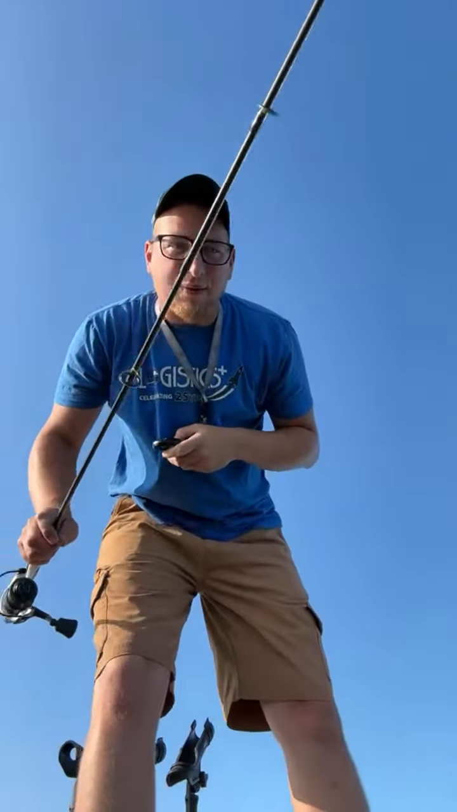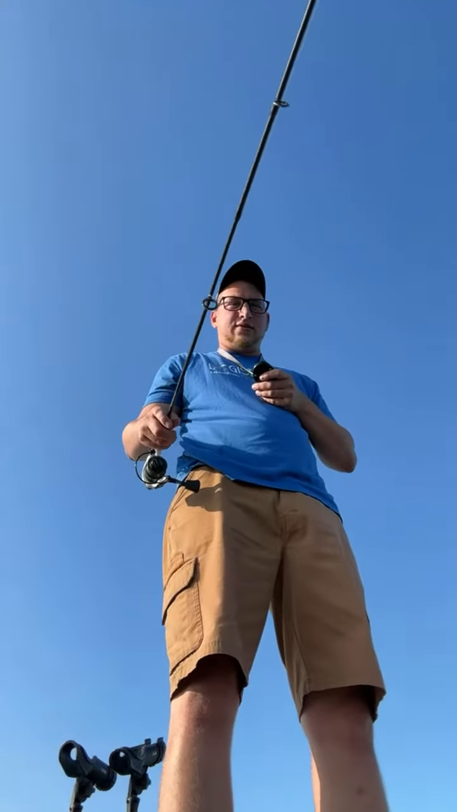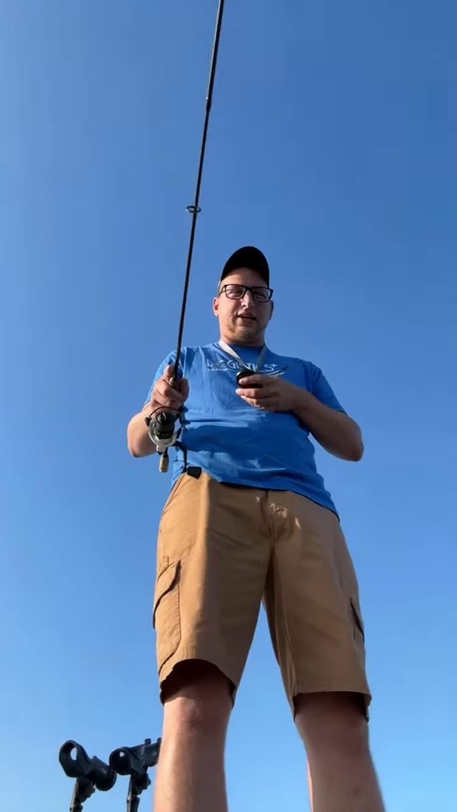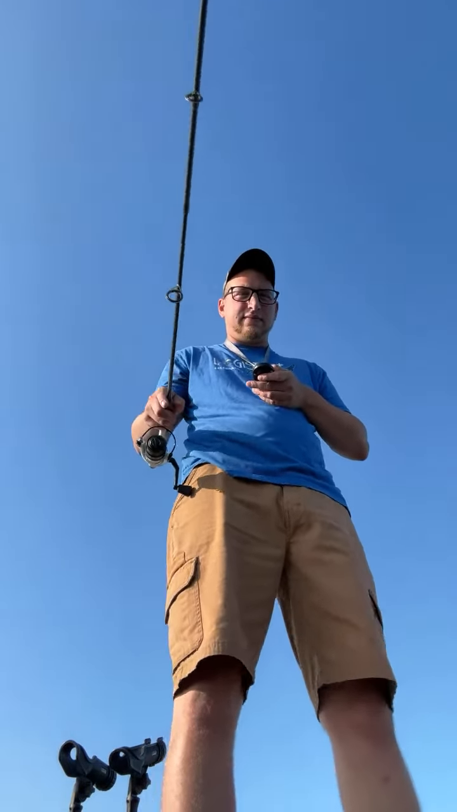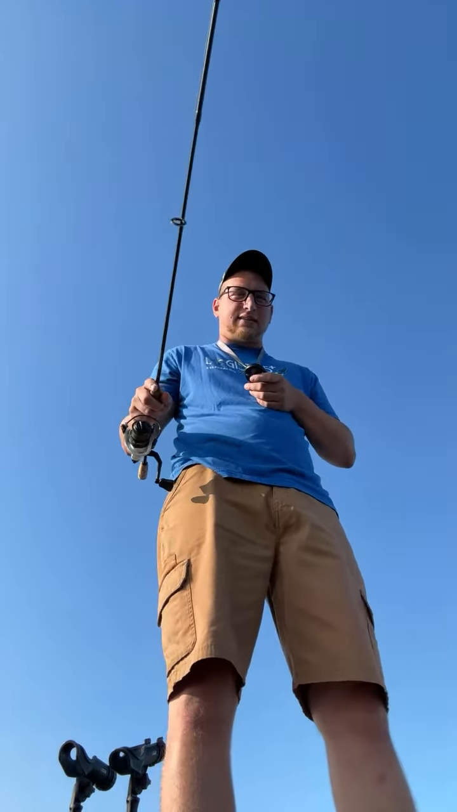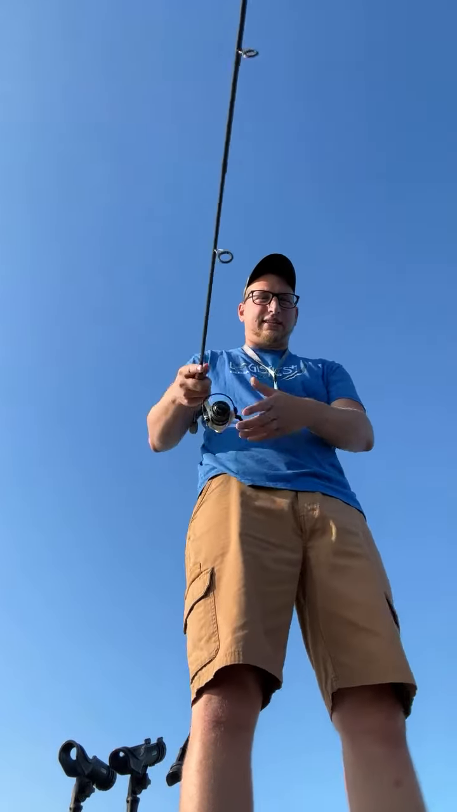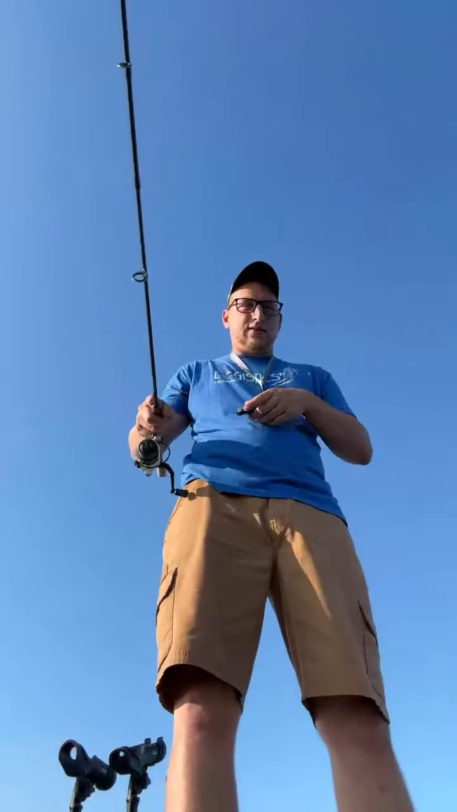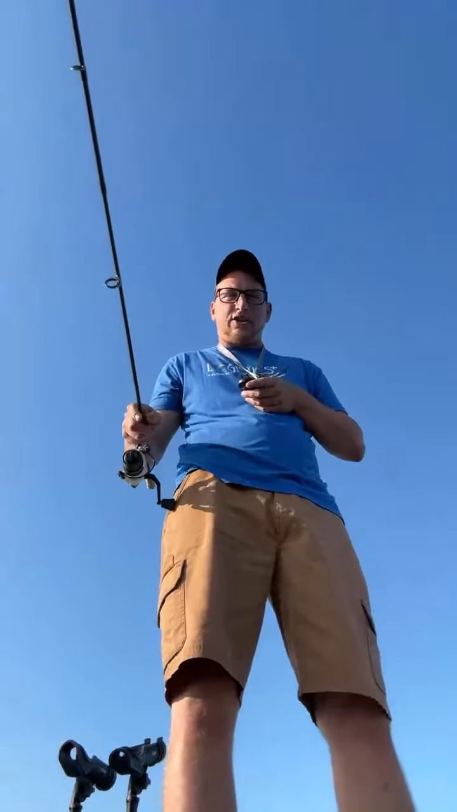What's going on, everybody? We're out here fishing out of Erie, Pennsylvania. We're out here in Lake Erie. We got 5 in a box already. Biggest is about 25 1/4. Using a Rapala jigging wrap.